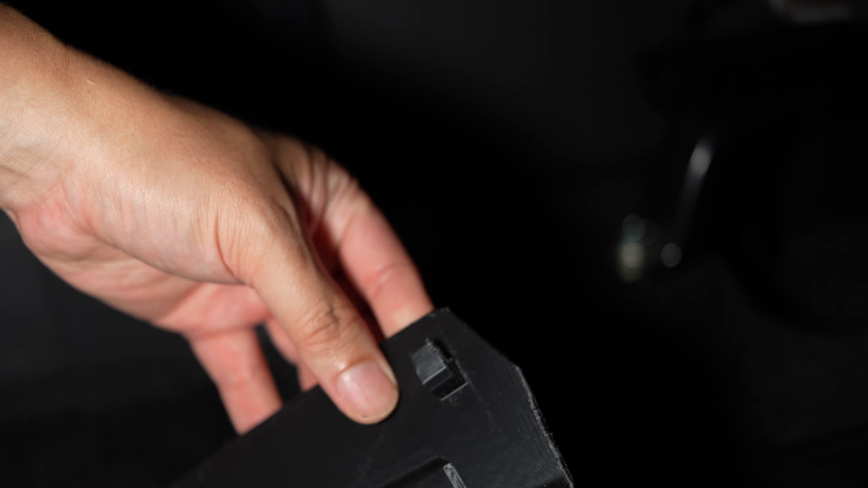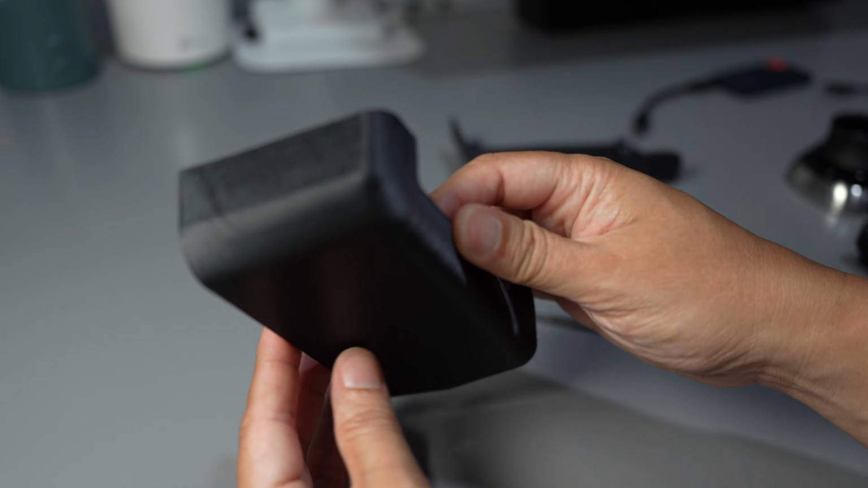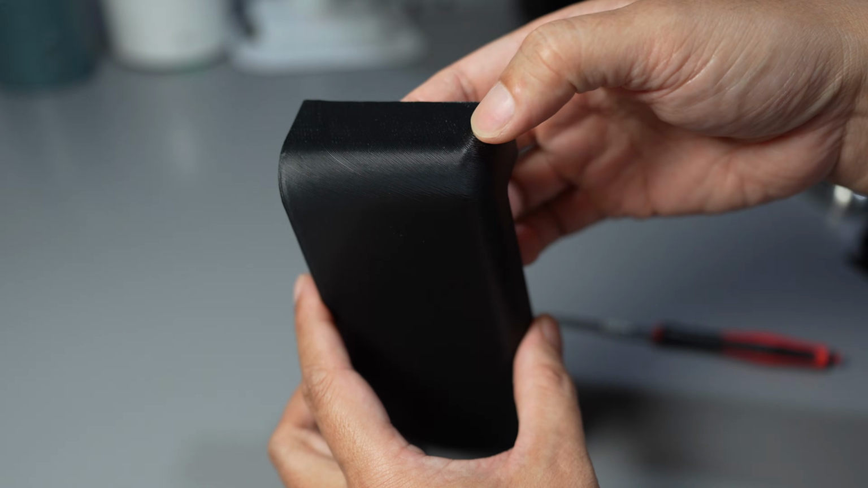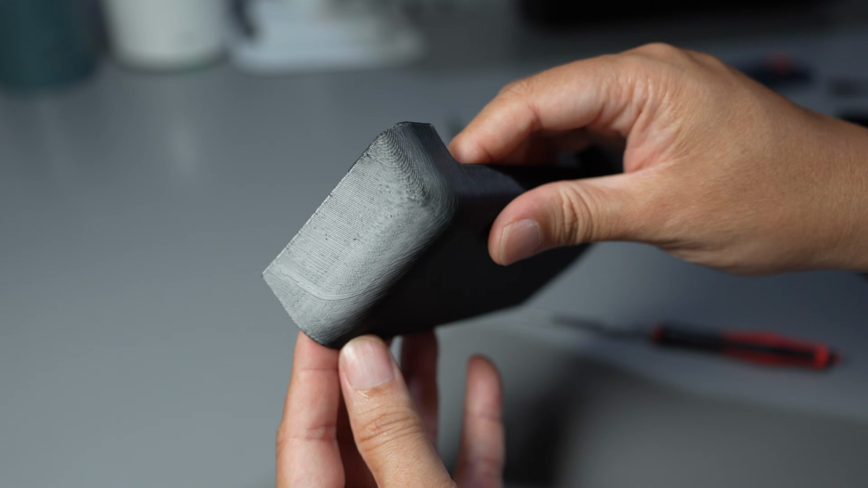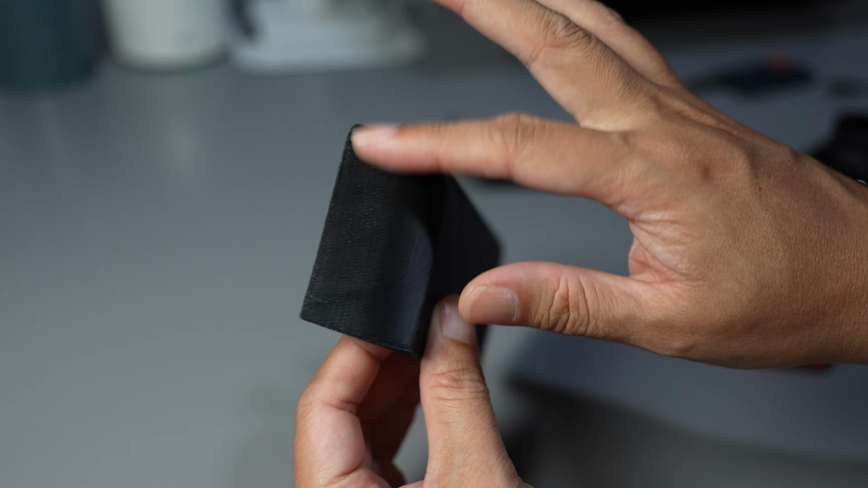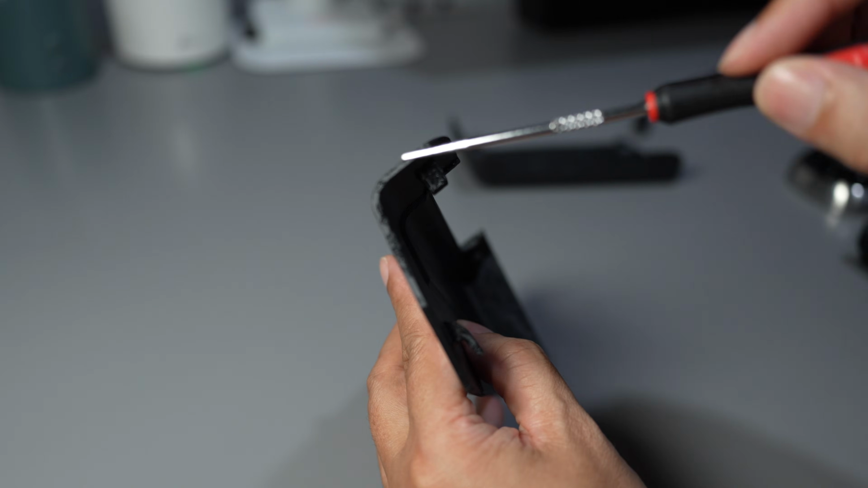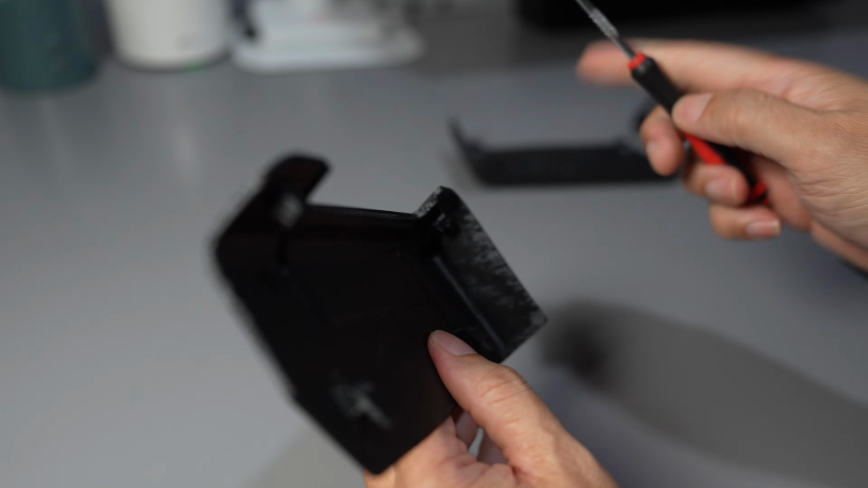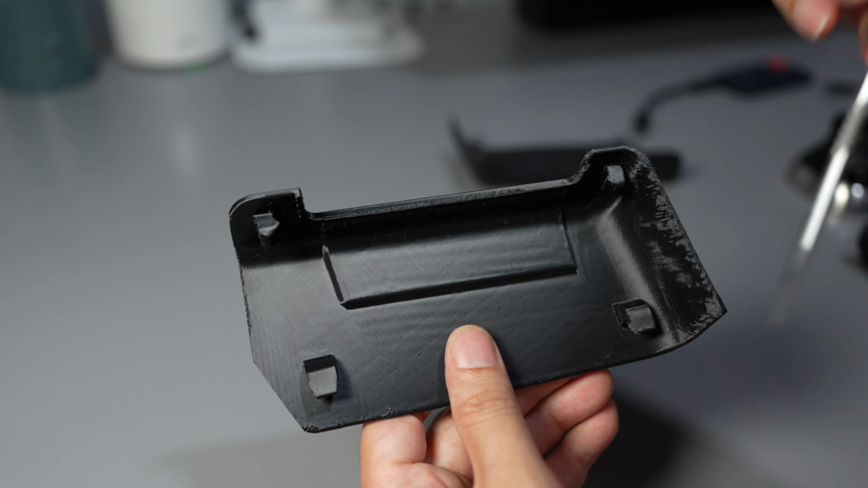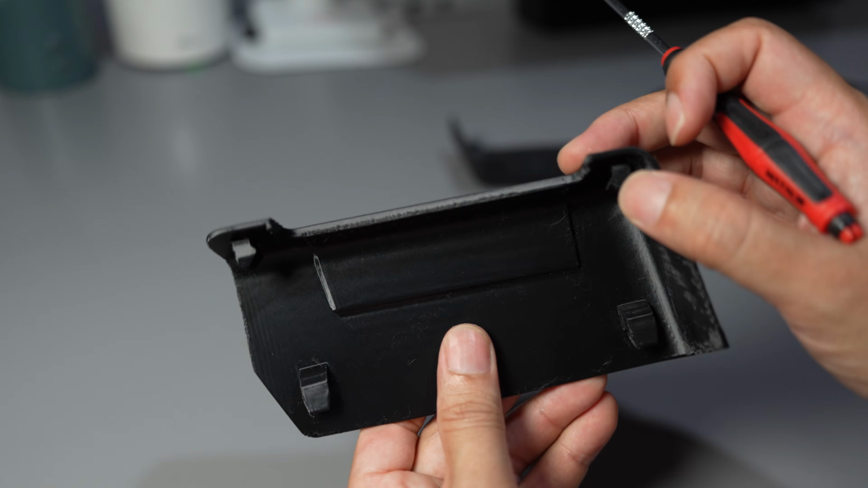Okay, let's take a closer look and compare with the original part. I think the outside looks very nice. There's some layer lines here on the top. I think it still looks nice. Yeah, some layer lines here on the top. I sanded this side that sat on the support. The surface is quite rough, so I sanded it, and also sanded this area as well. I tried to push in and out a couple of times, and the clip is still holding. It's not breaking.